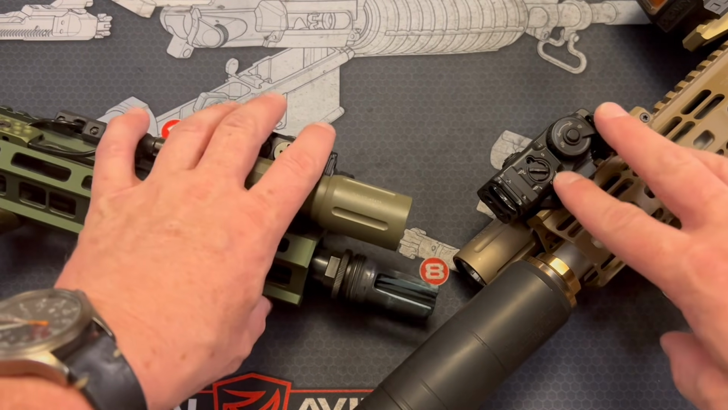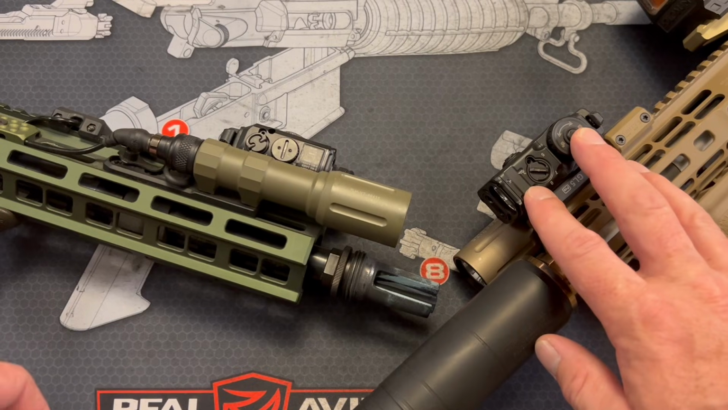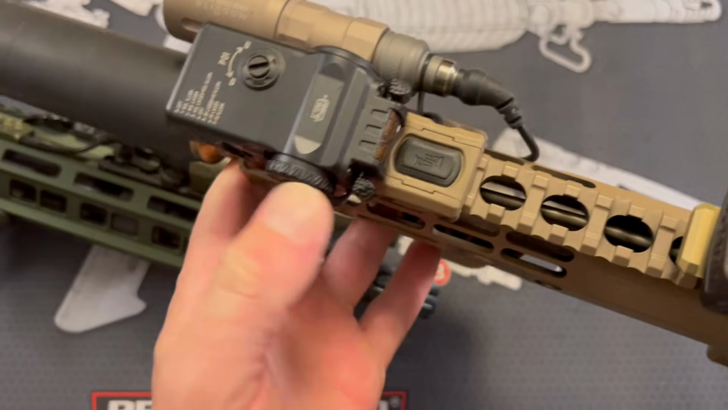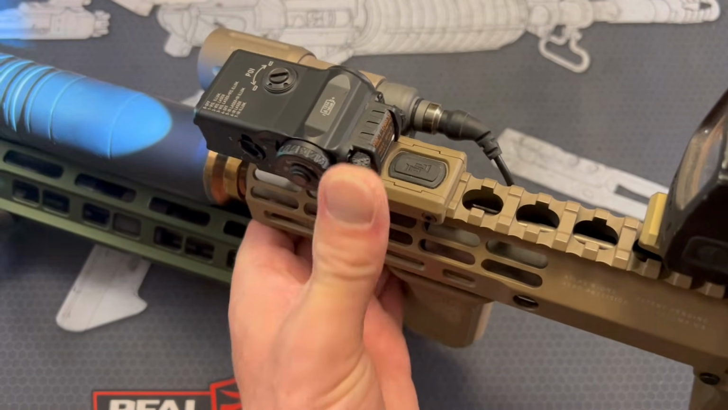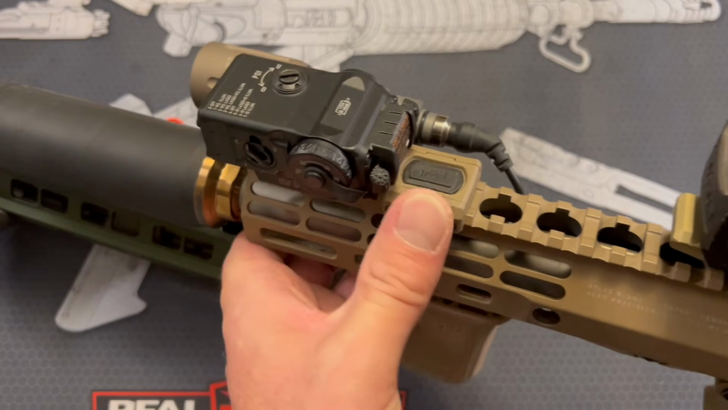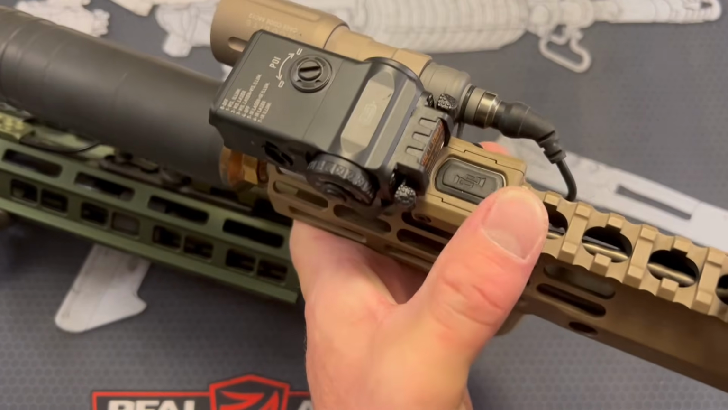Here we have the GL4 Pro and the GL5 Pro. We're going to briefly compare and contrast here, although this video is mostly about the GL5 Pro, but there are a few differences. Now, technically, I think they're both designed to go on a pistol rail. And so you have these switches like you'd find on a Surefire or a Streamlight. You can toggle them for constant on, or you can just push in for momentary, which is how I was mainly using it.